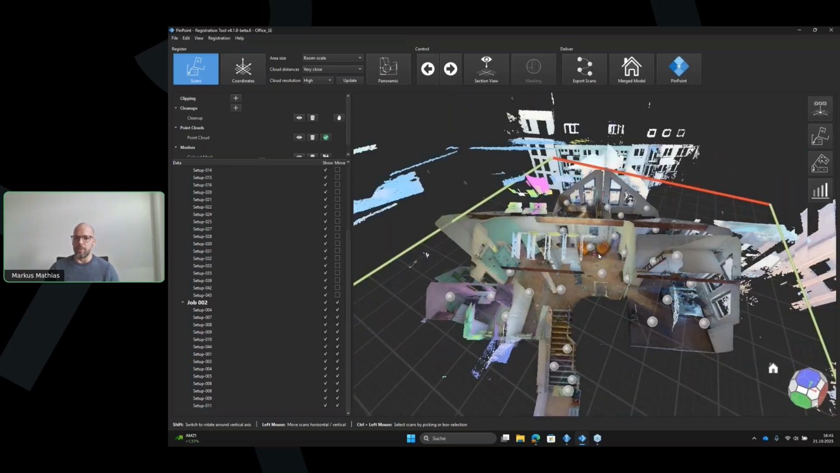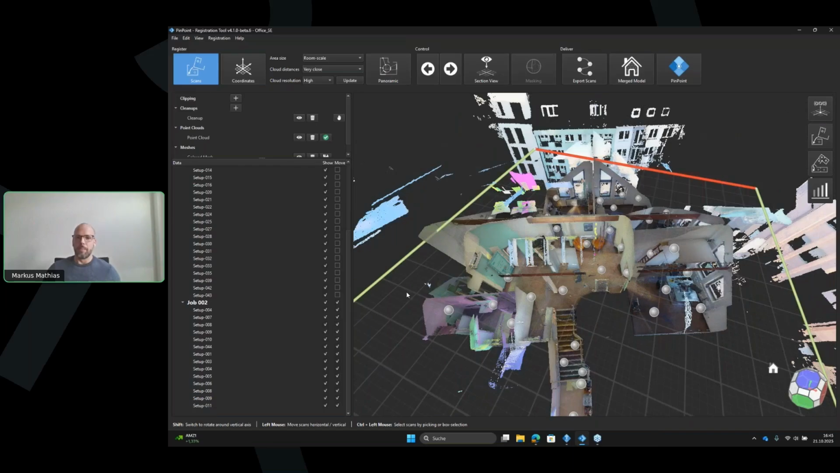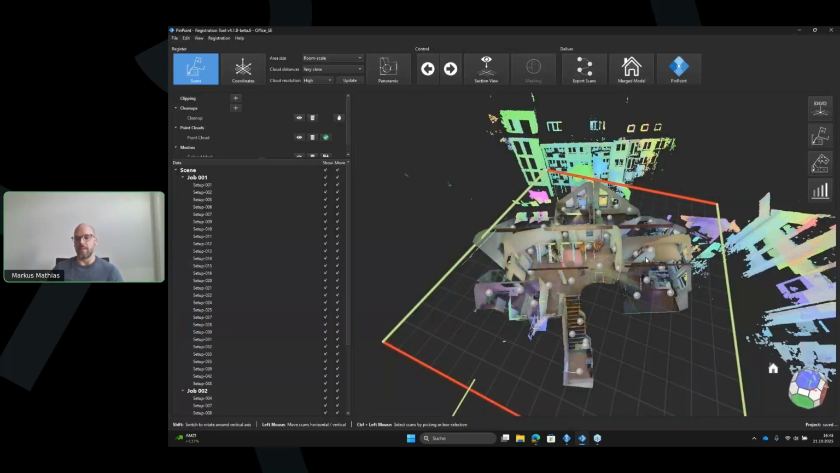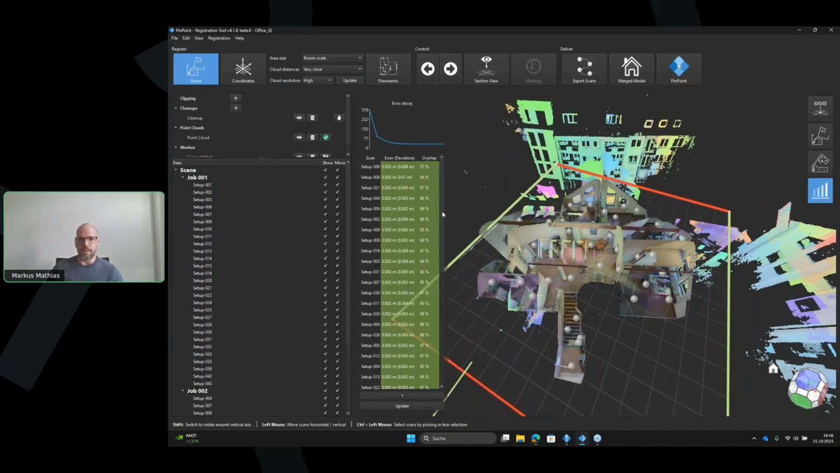So now we have these two parts together, and I'm generally happy with the initial solution. But what is always advised is to perform something which is called bundle adjustment. For that, I set all the scan positions to move. And now I will use the functionality snap scans. As soon as I hit this, it will allow the algorithm to move every scan individually. So every scan can move, and it tries to find the optimal solution between all the scans and move them towards each other.